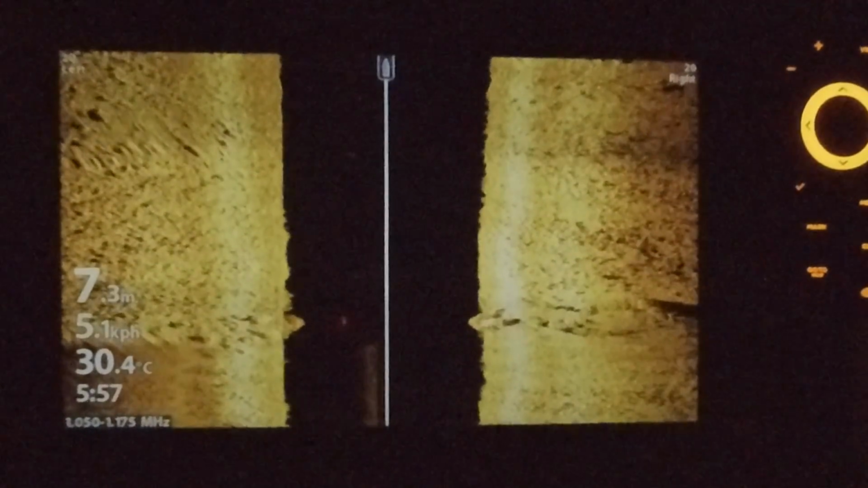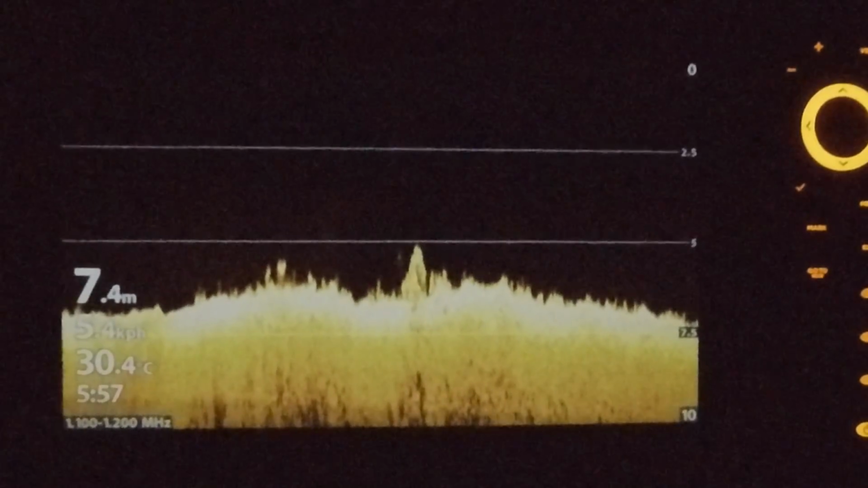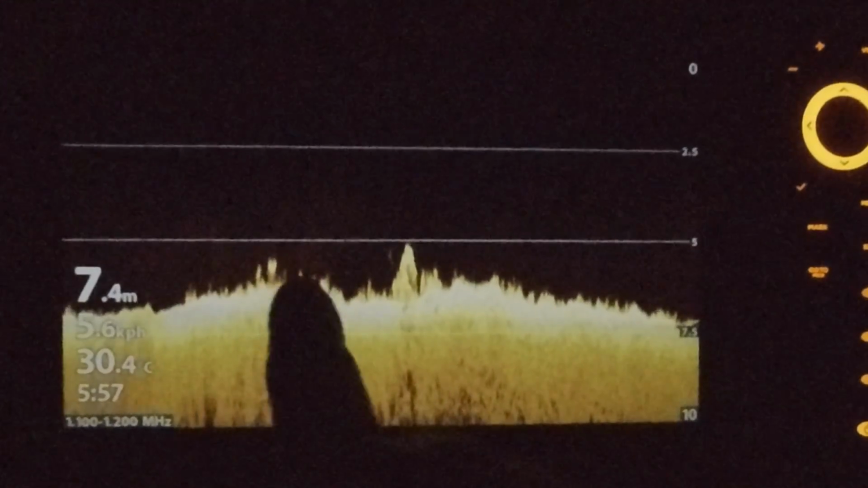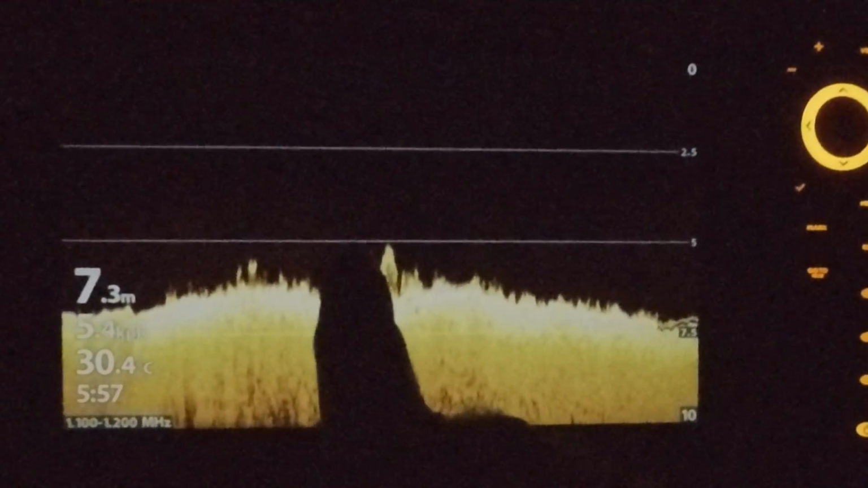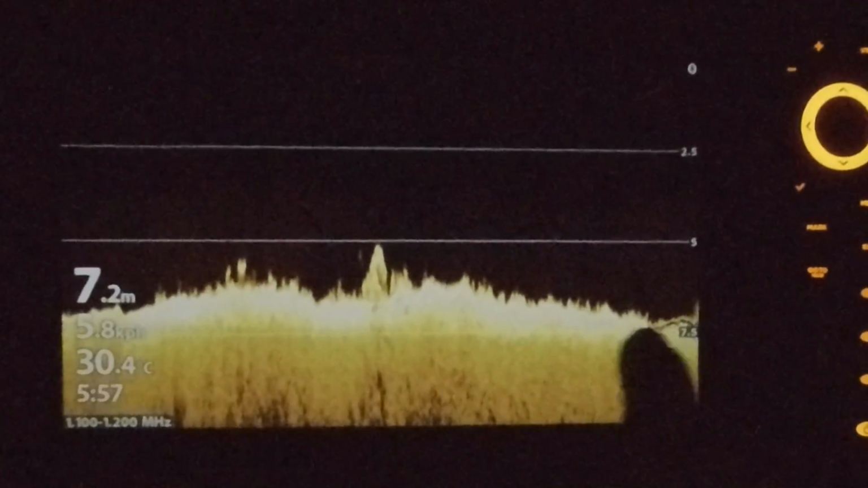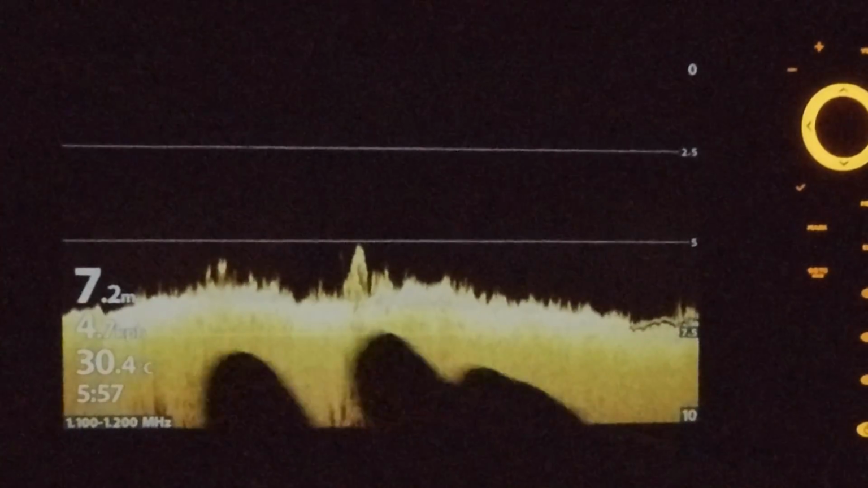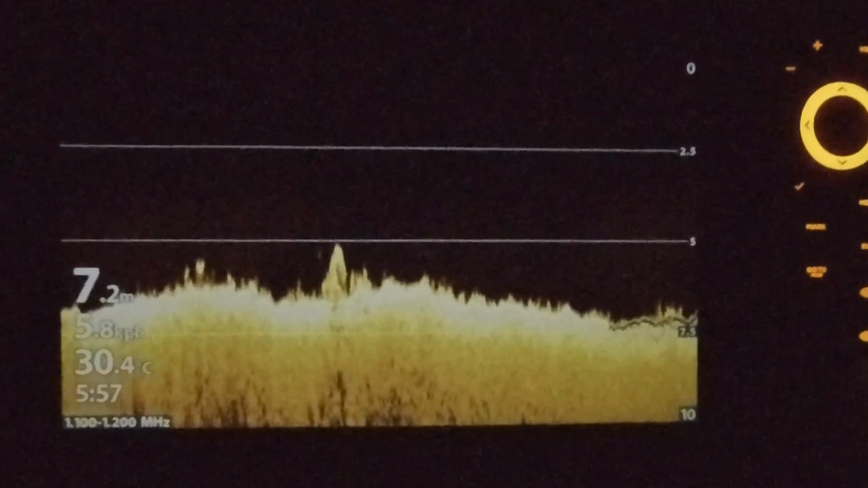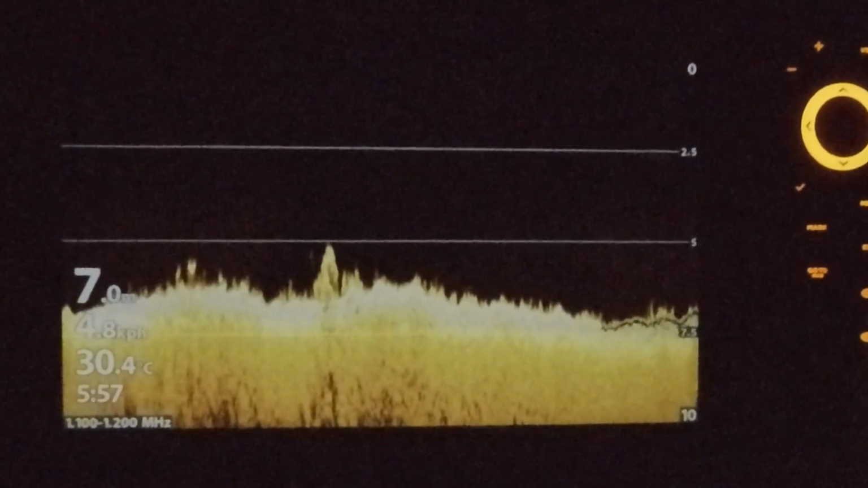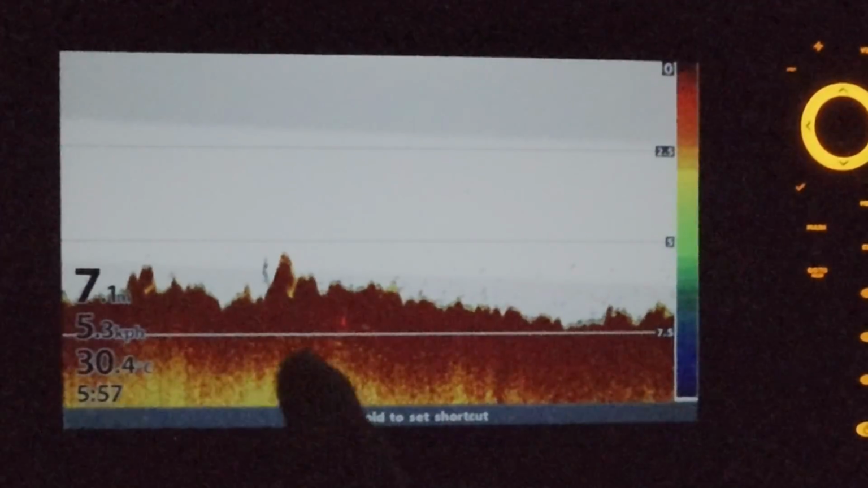So I can use my down imaging to see if I can spot anything above the reef. You can see we've got a bit of growth on the reef. There could be a fish just there on that edge. There's a bit of separation there. But going back to what we've been talking about, you won't find arches in down imaging because it's that razor sharp beam instead of that big cone shaped beam.